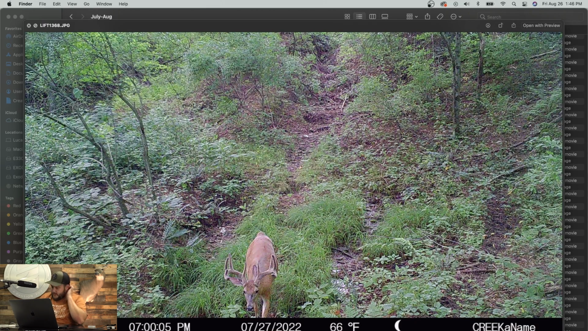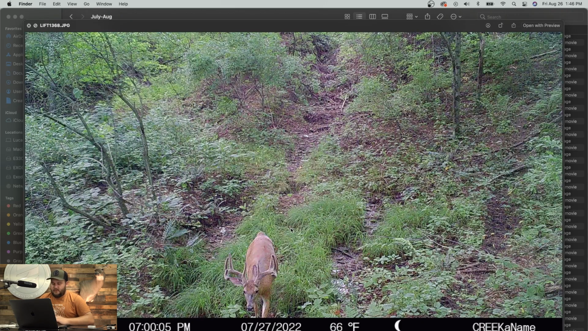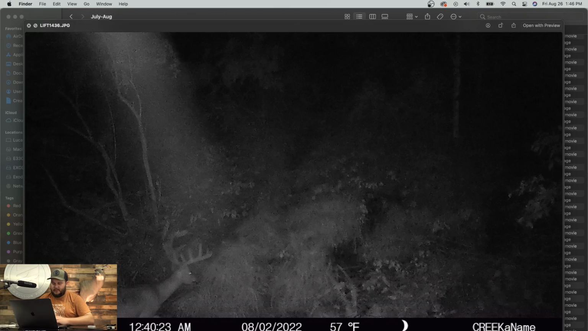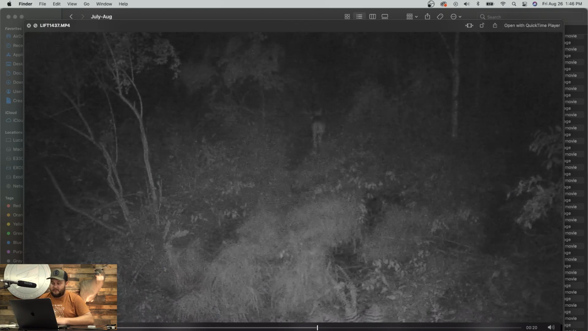Oh, where's that 8 point again? Oh, actually that's the 10. Man, is he nice. No, of course. Must have been hauling down through there. High and tight 8. There's the big 10. There's his 4s poking out. There's a solid deer.